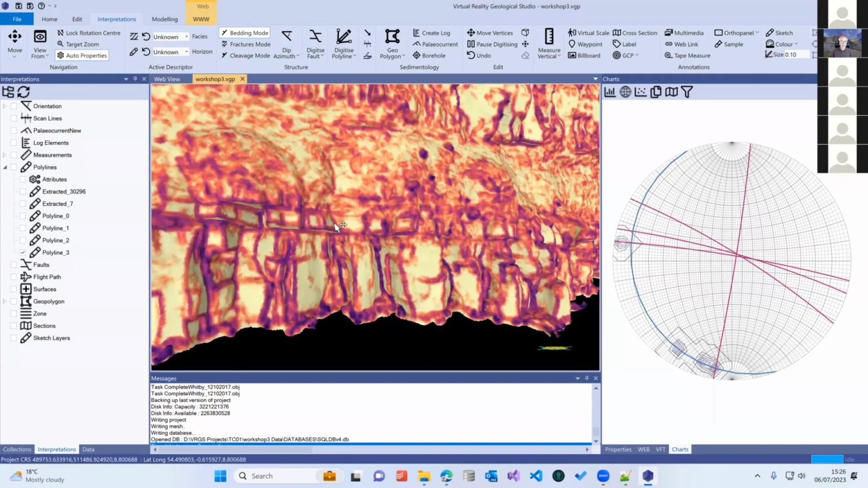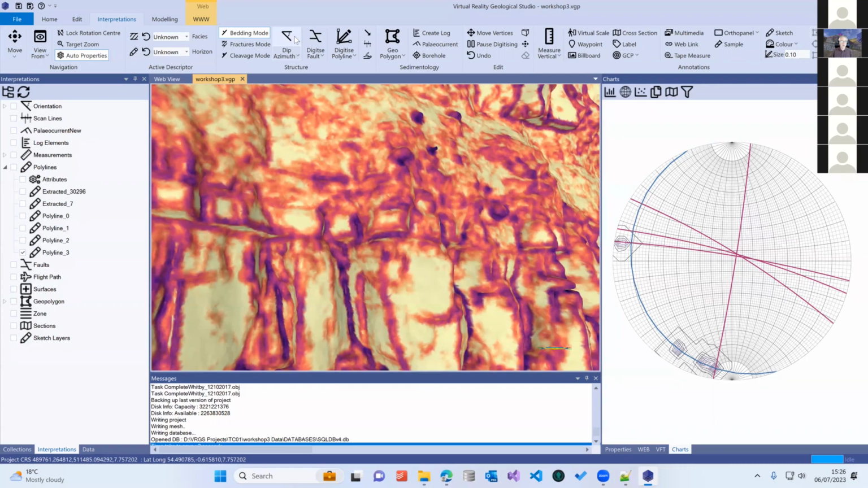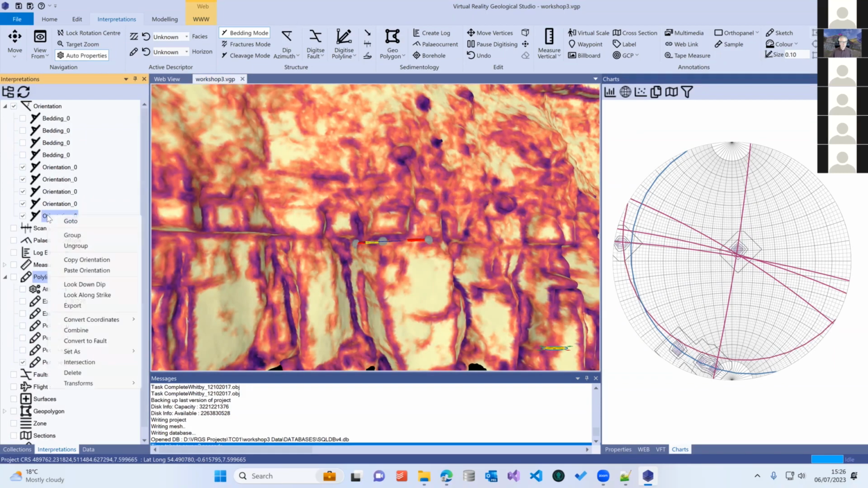Let's assume, say, that this surface here was our regional dip. We could go into our dip azimuth. We're going to use 3 points. We show our orientation there. And then in here, I can do set as, and set this as the regional dip.